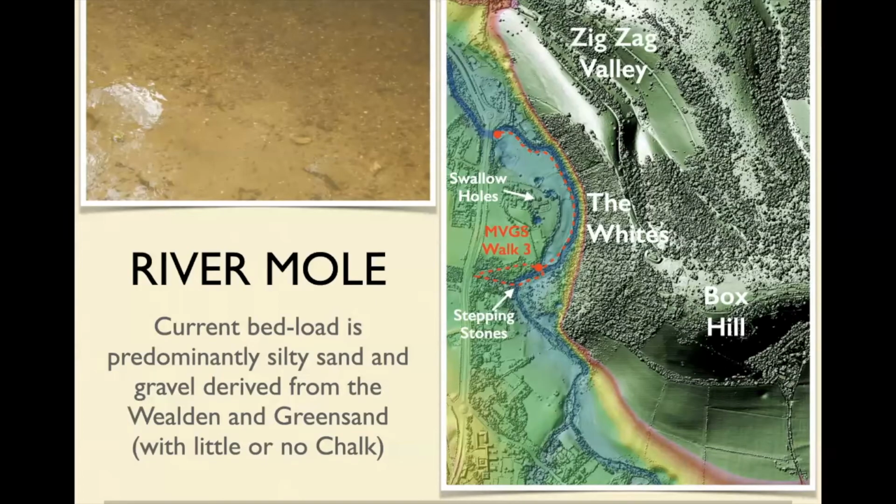We're going to go on this walk here, which is supposed to show you the swallow holes. It's worth taking a side issue. This is the current bed load of the Mole. This is what it is currently moving around. It's basically silty sand. There's some fine gravel in there.